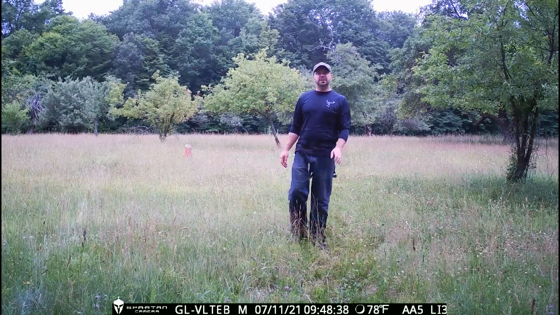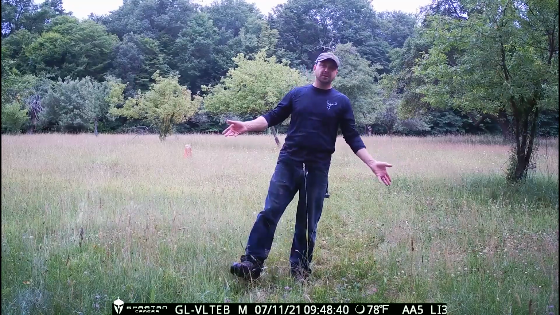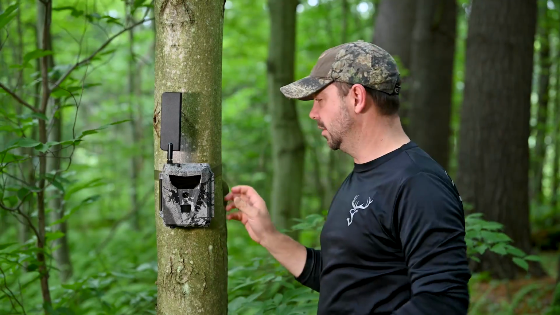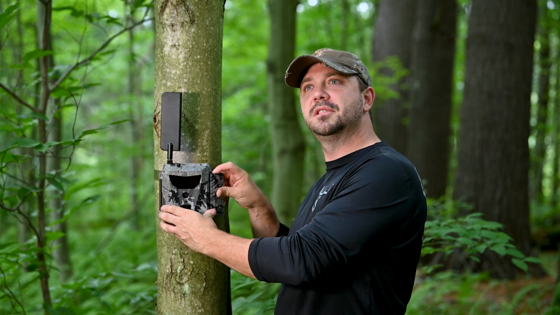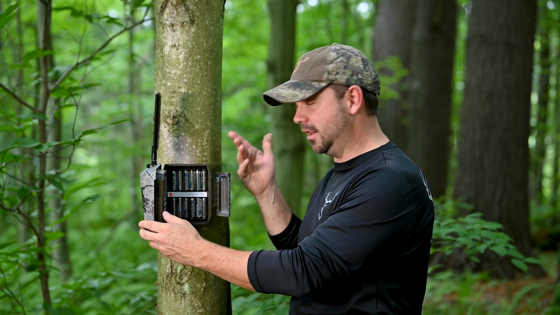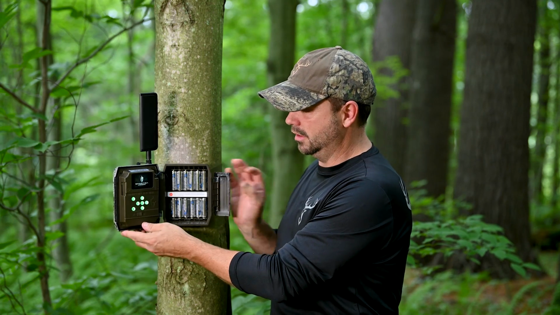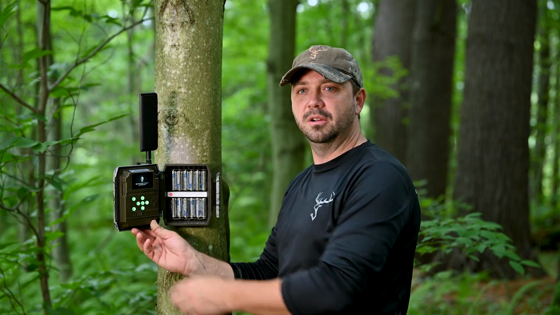So this camera does record audio, which of course is always nice to have. So I'm just throwing it on a tree here real fast just to run a couple more tests. I moved to an area that I have a little less reception than I did in the last spot. So we're going to turn this thing on and see how it does here.